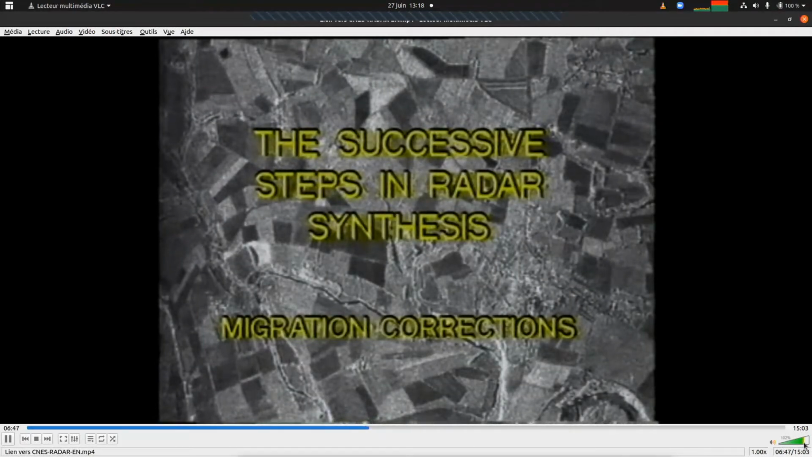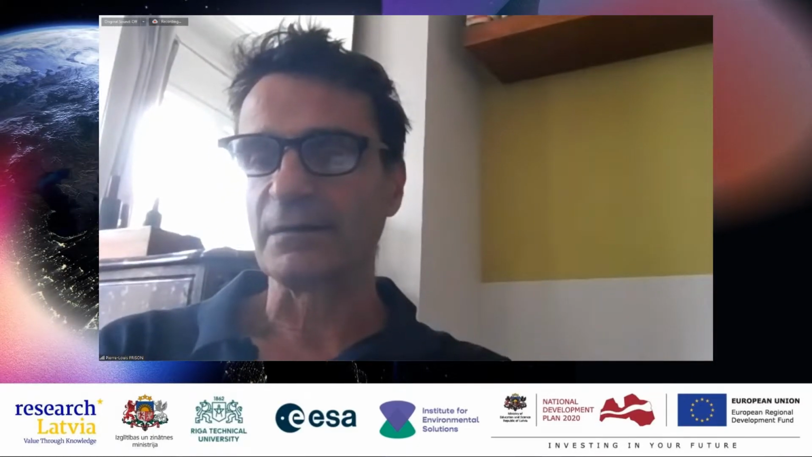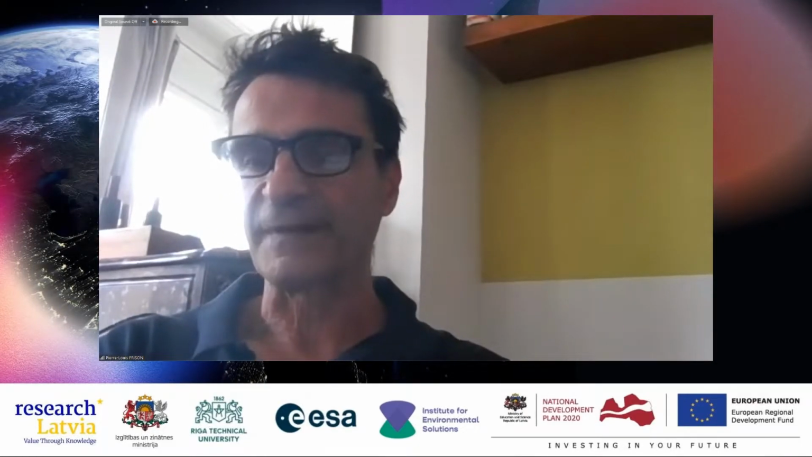We have seen that the radar target distance varies during image acquisition. I think I will stop here because what I want to say is, if you are people who like signal processing, you can see that with radar you can have a lot of fun.